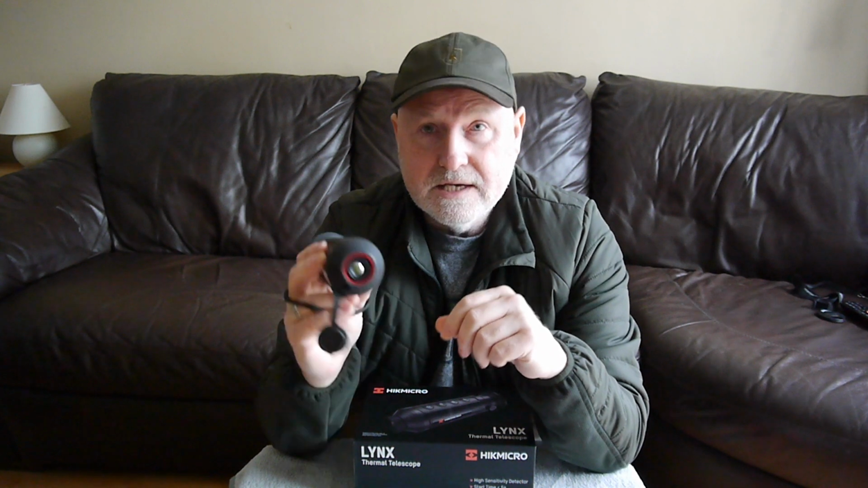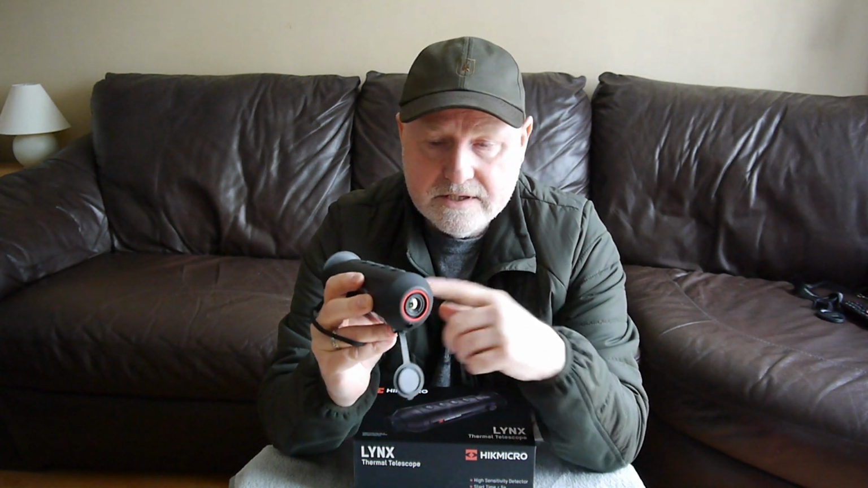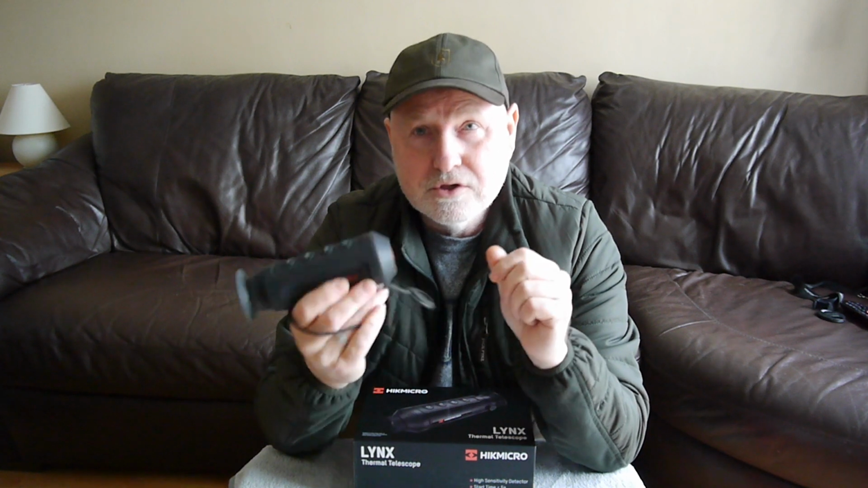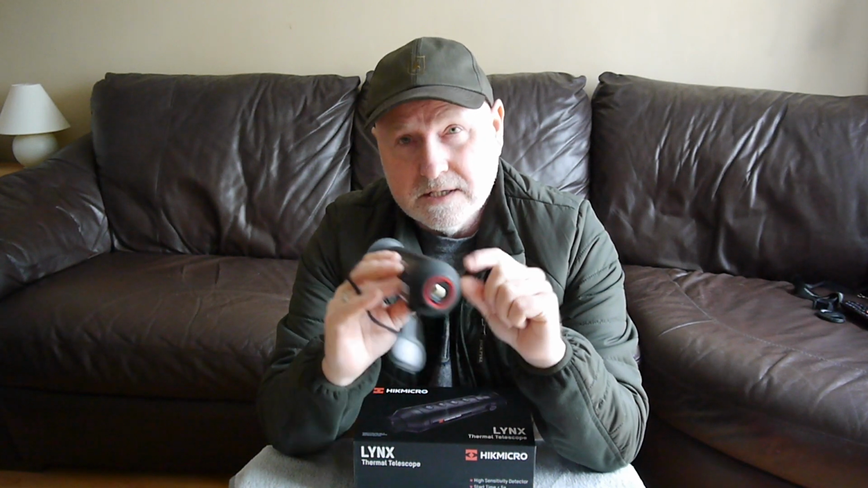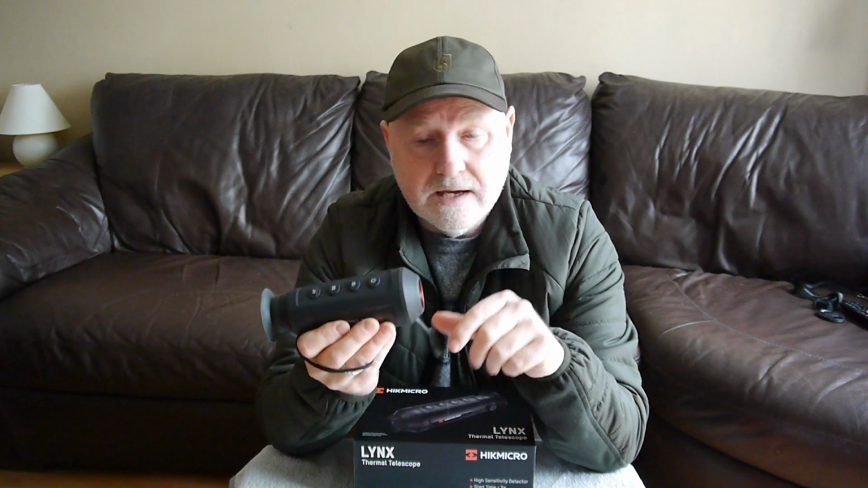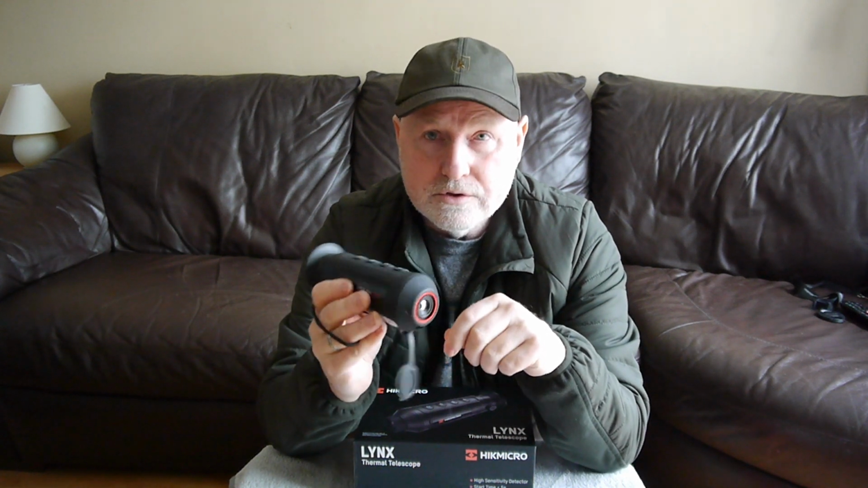It's been built to a budget price, with the size of the sensor and the lens and the internals. So for £600 there's got to be a compromise. Compromise is probably a harsh word, because for £600 it's an exceptionally good device. Quite frankly, I was surprised at how good it was.